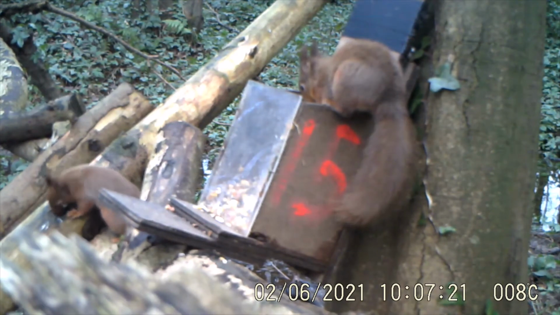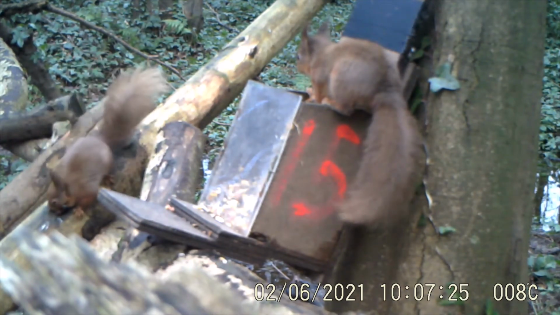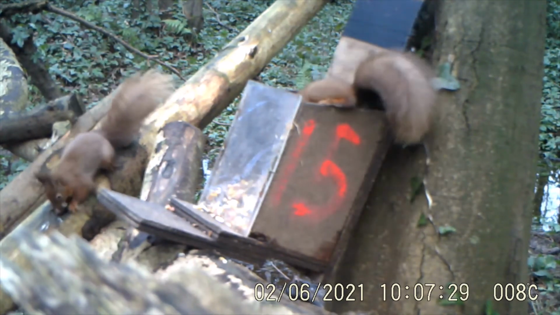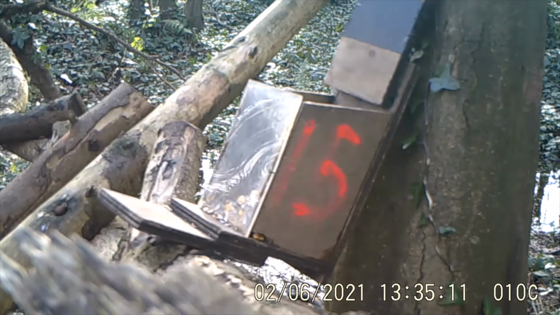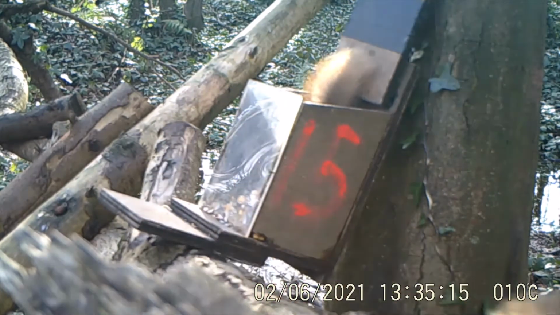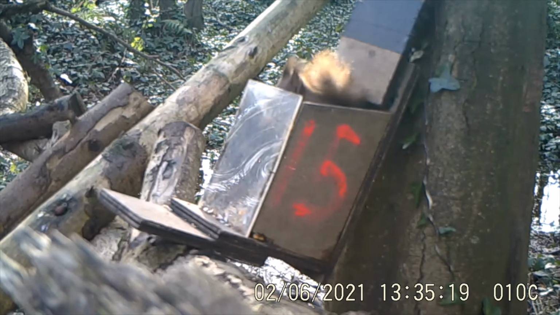So what else has been happening on the cameras? Like I say, this time of year we would normally have a lot of our cameras on still image, so it's more of a surveillance thing going on. So most of the footage is actually from this camera. We've got some cracking stuff coming up. It's the pine martens, and we've got some really nice bunny footage towards the end as well.